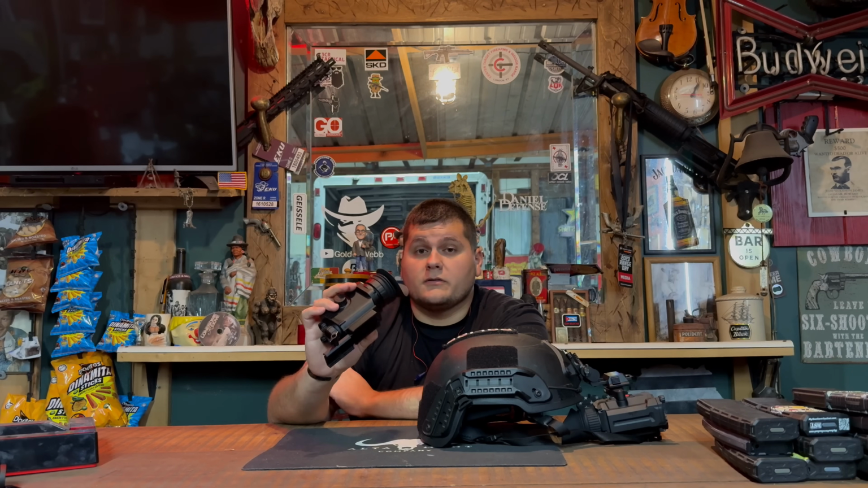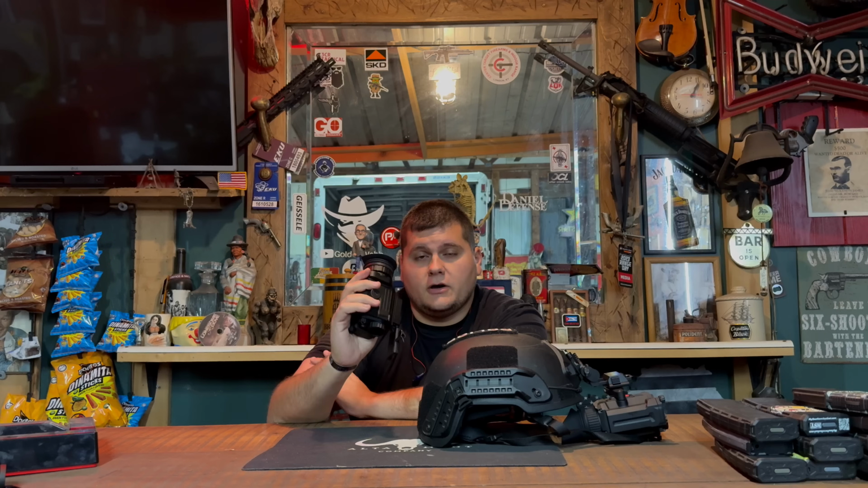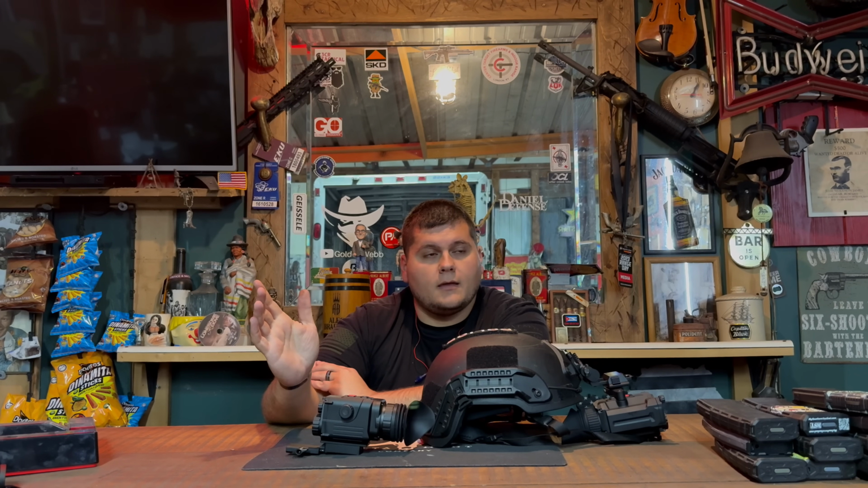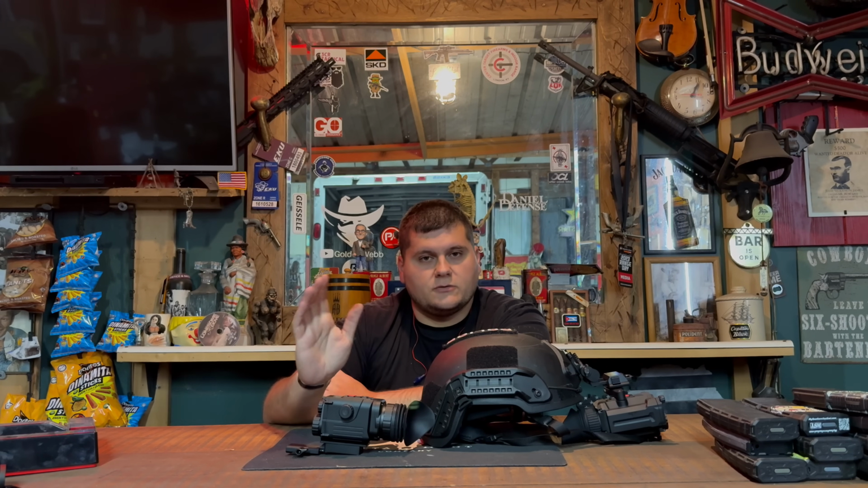That would just make it worth even more, in my opinion, because I know a lot of people, especially people that are going to be using this as a hunting rifle scope or whatever else, want to be able to film them shooting that coyote, raccoon, whatever else you can legally hunt at night, and still be able to film that.